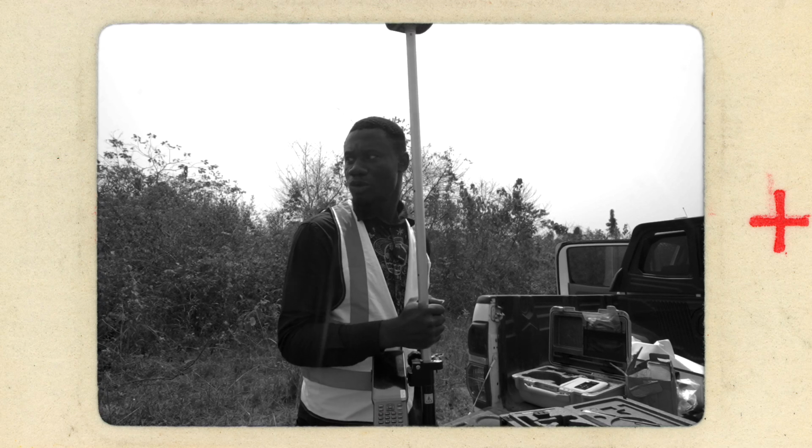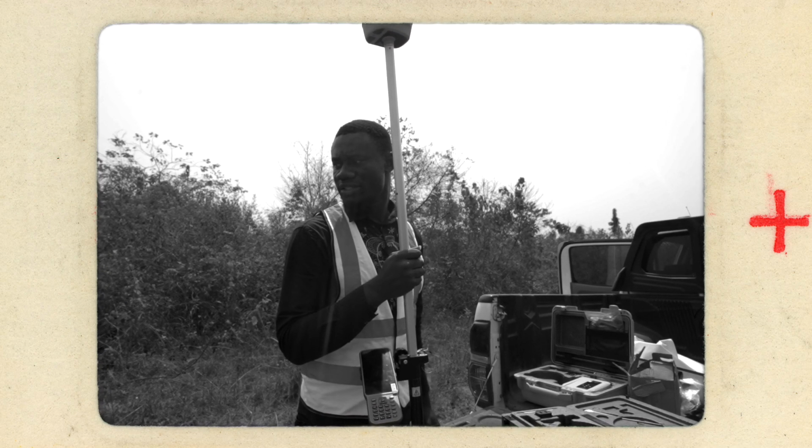Here, we set up our control station where we pick our eastings and northings.